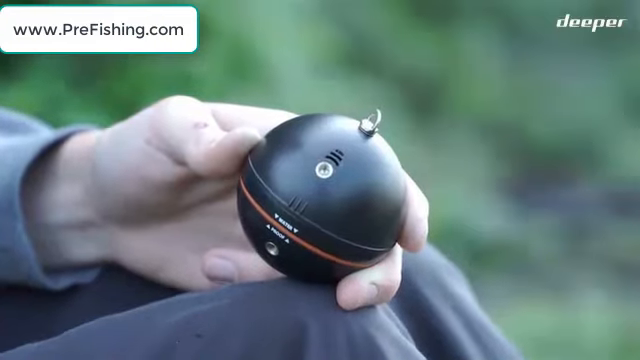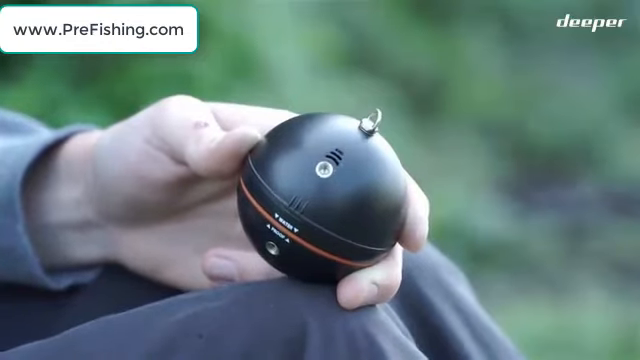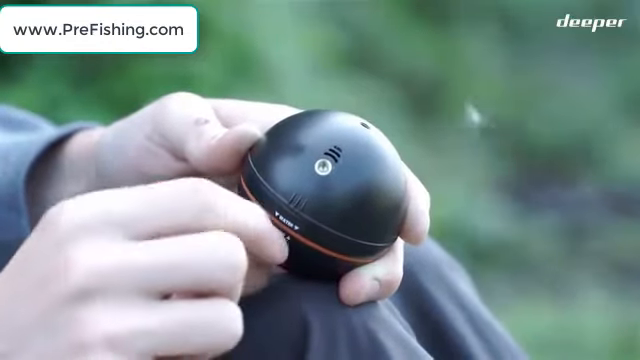On the outside of the Deeper you've got three different attachments. The bottom one, which you can cast from the shore, the middle one, which you can cast out and drift in a boat, the top one, which you can drop straight from a bridge, or you can attach it to your boat as you drive along.